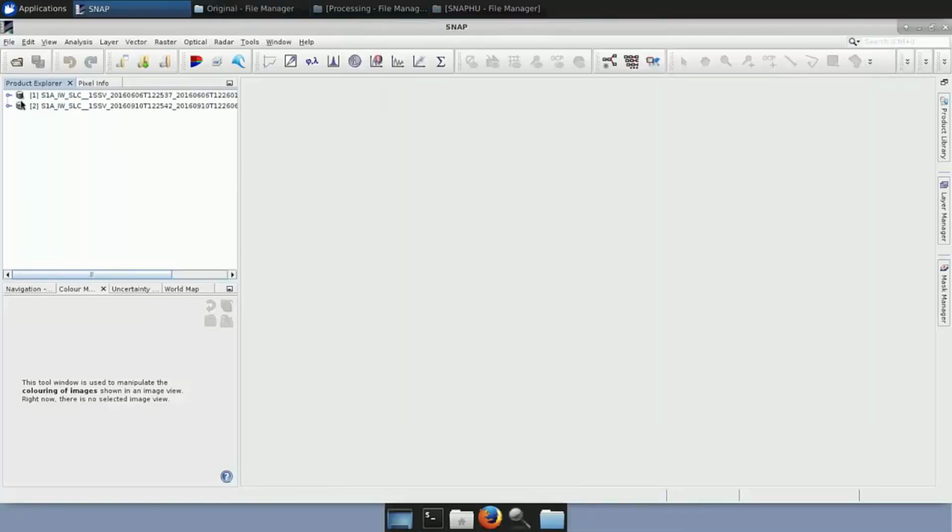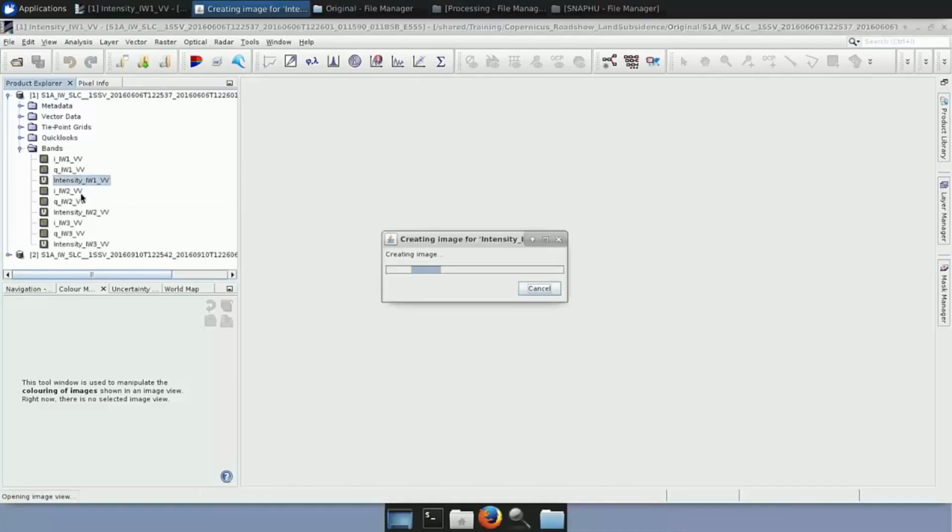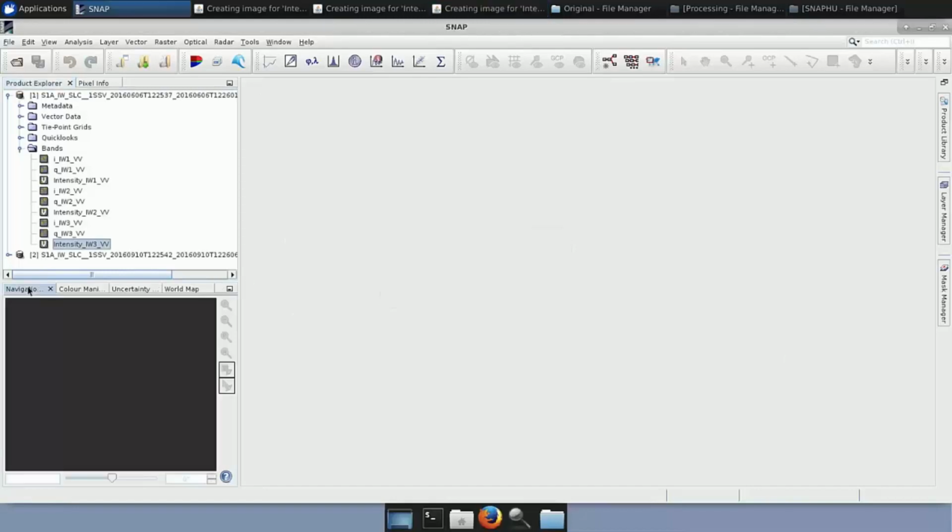Okay. If we expand the product, we can see that there are some folders. If we expand the bands, here you can see the intensity IW1, IW2 and IW3. By double clicking on each one, you can see that it creates an image for each, and they will be visualized here in the View window. Also, down here you have the Navigation window, which shows you the product. What you see in here, you also see here.